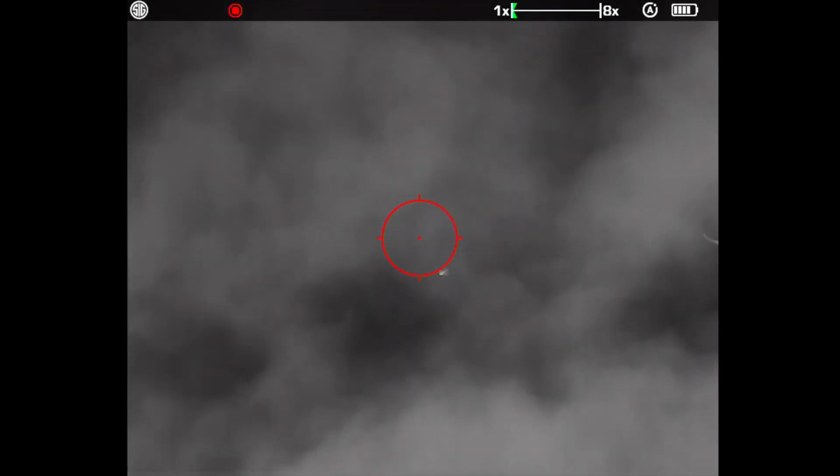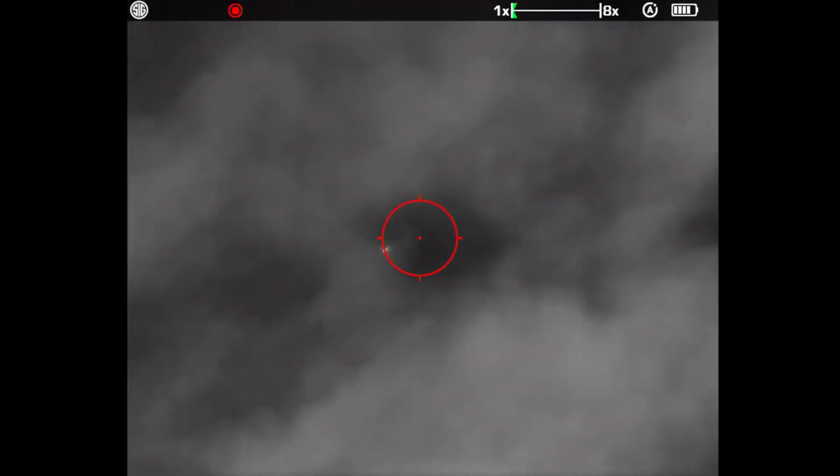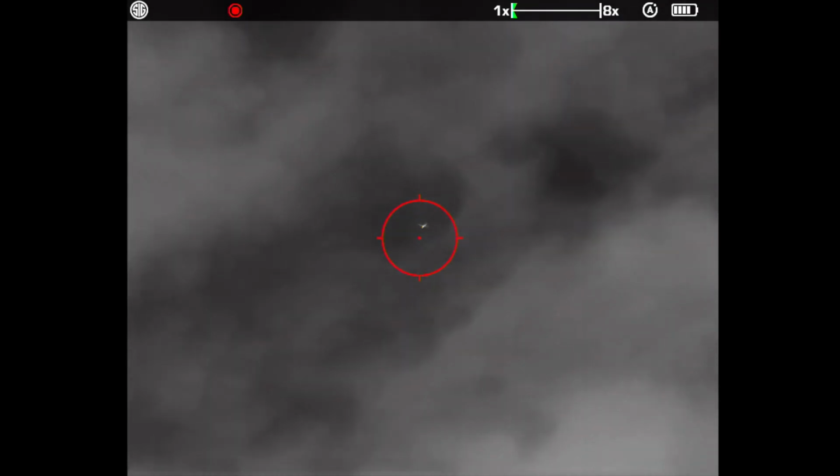Oh, yeah. It's hot. Oh, it is. I got him. I'm switching the gun. Just too close. Yeah, the thermal says it's hot. It worked. They did it!